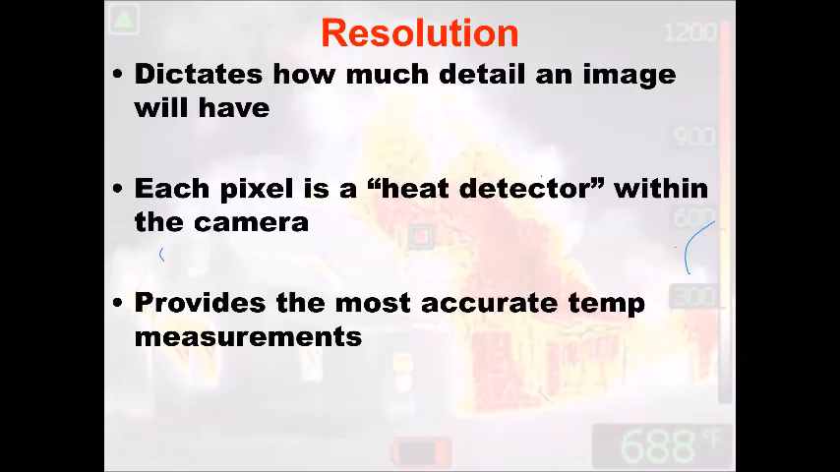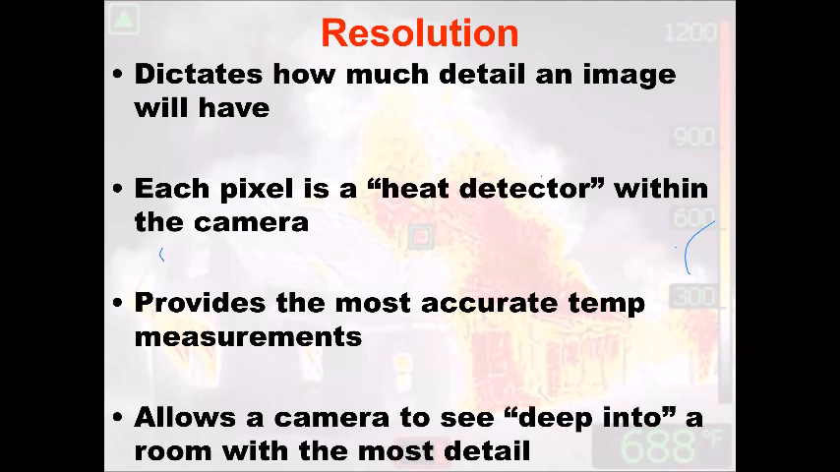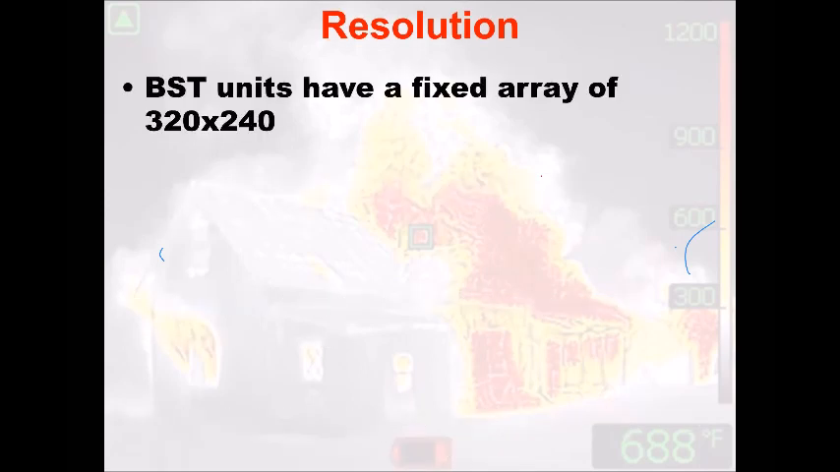Resolution basically gives us the most detail and the most ability to see far into a room with detail. Like I said, each one of those pixels is a little heat detector. It gives us the most accurate temperatures that our room can provide, or that the camera can provide. It's kind of like when you buy the iPhone 12 or whatever number they're on now, they always talk about how many megapixels the camera has. The more pixels you have within the camera, the better off the image is going to be.